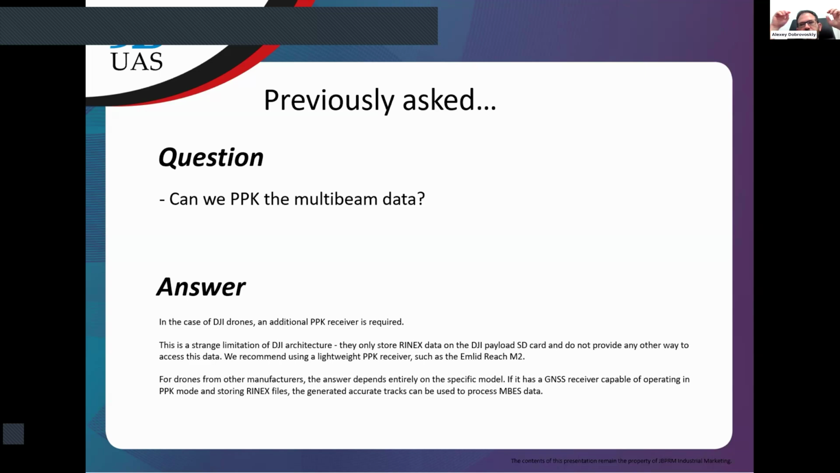Because the files which contain all data required for the corrections are stored inside the memory of DJI payloads. They don't allow access to that data for third parties. So if you need to use PPK with a DJI drone, unfortunately, you need to use an additional PPK capable receiver.